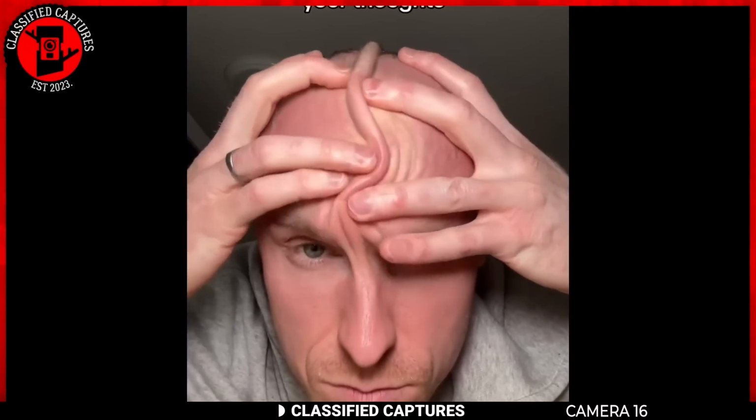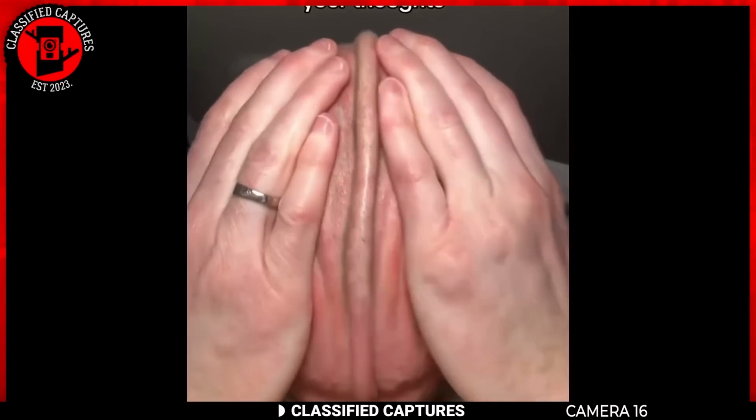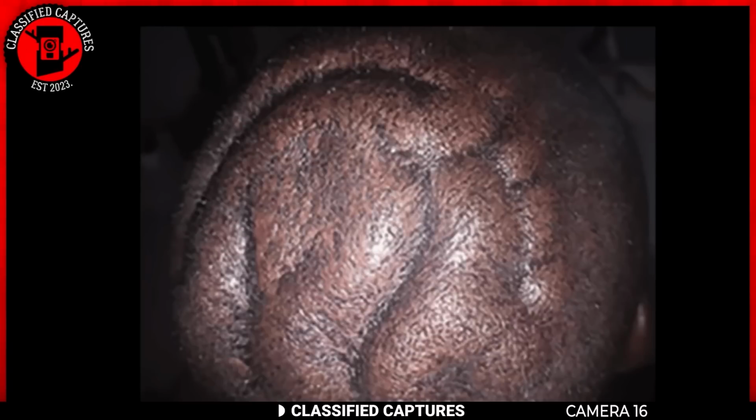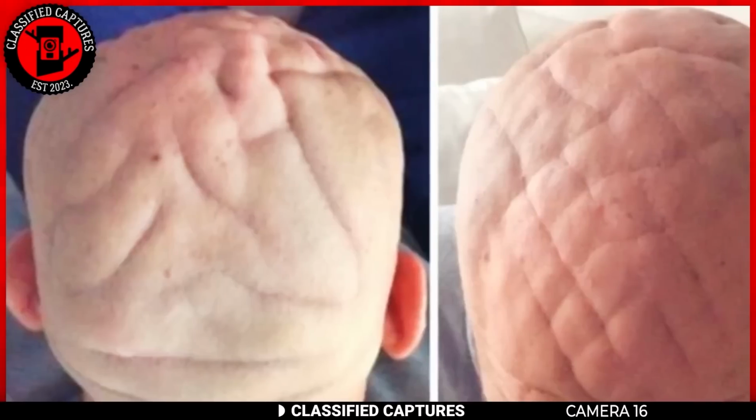Look at this man. He has a bald head, and he pulls all the skin on his head from both sides into the center, creating a vertical line of raised skin. This isn't a magic trick or an illusion. This man has a rare condition called cutis verticis gyrata. Cutis verticis gyrata causes the skin on the scalp to form folds and furrows resembling the ridges of the brain.